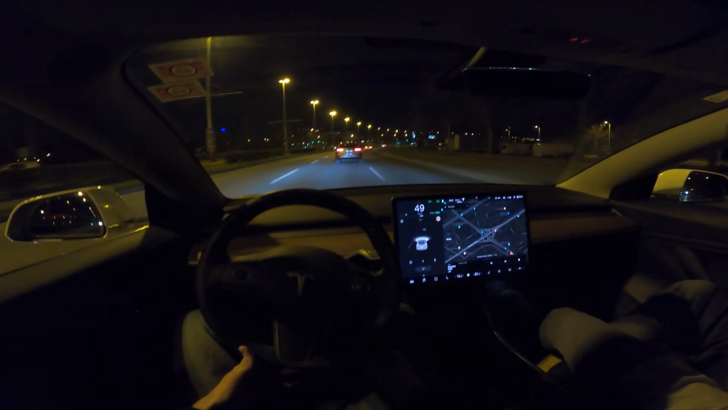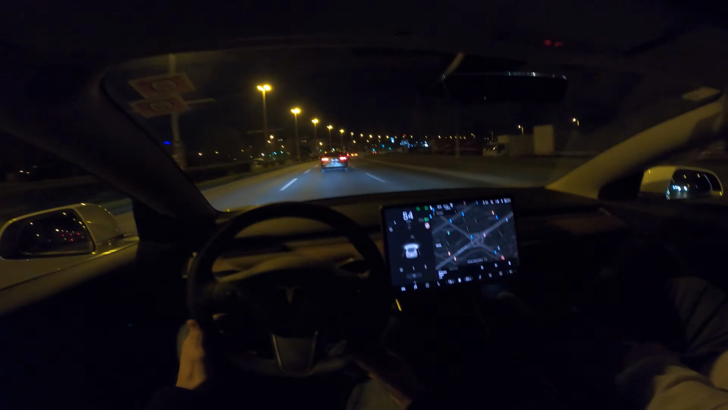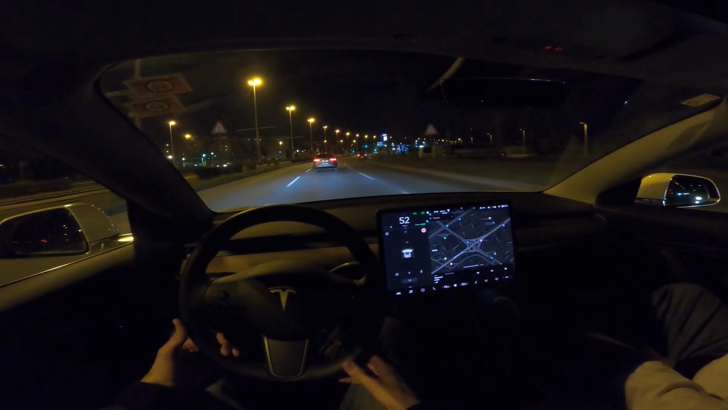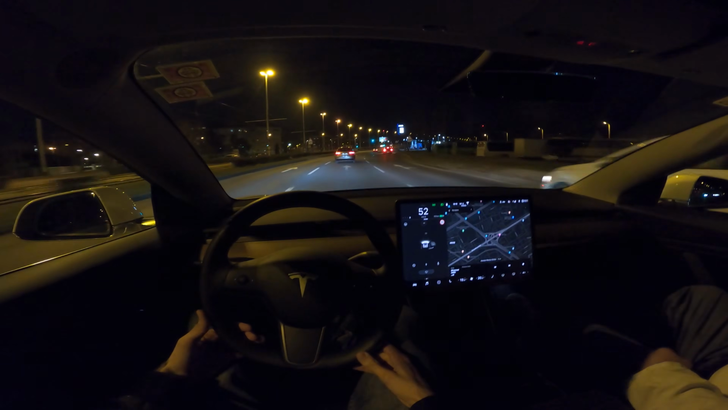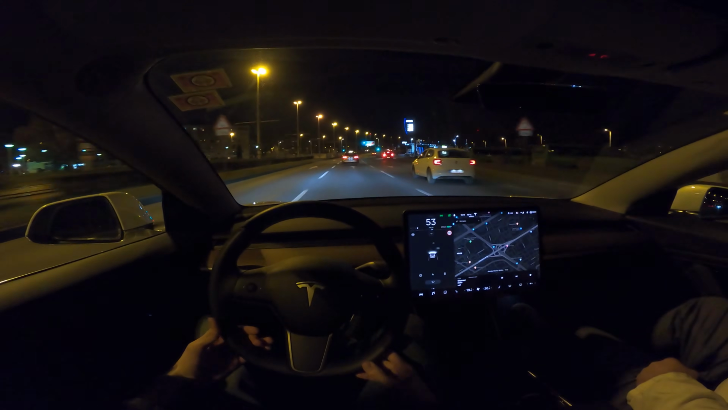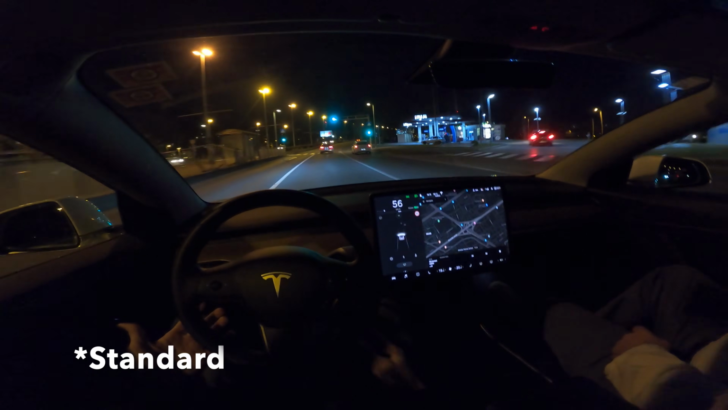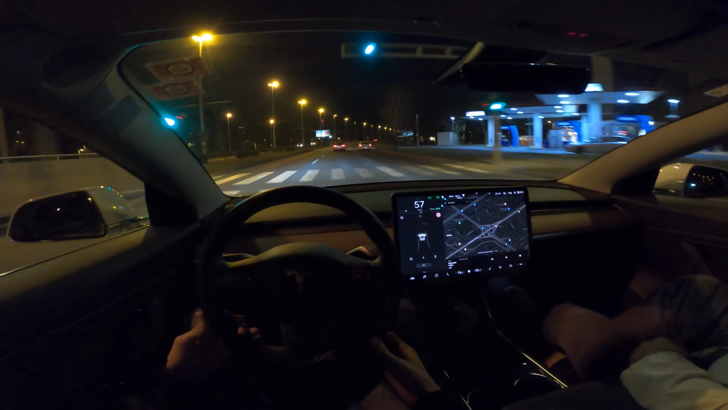Torque is instant, obviously the best feature of electric cars. You can easily start speeding. Now we're currently in chill mode. There are three modes: there's chill, there's something like, I forgot the word, probably normal. I'm going to check the word later.